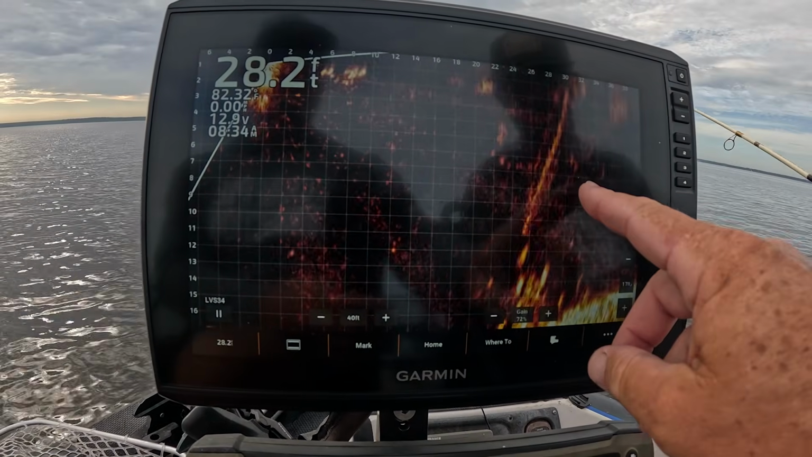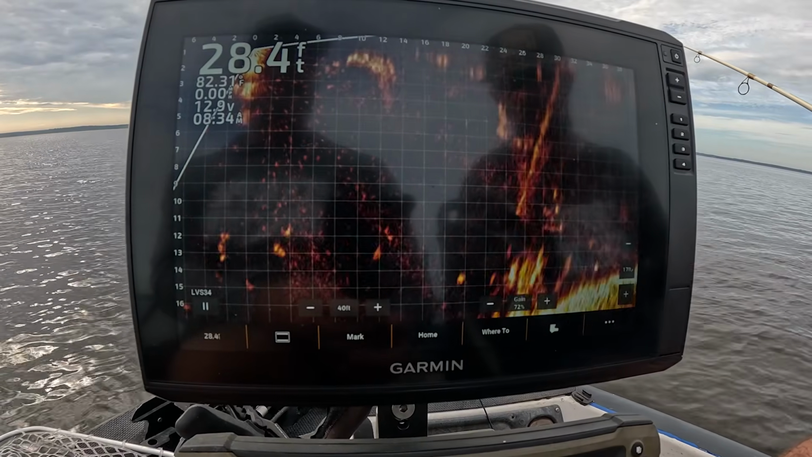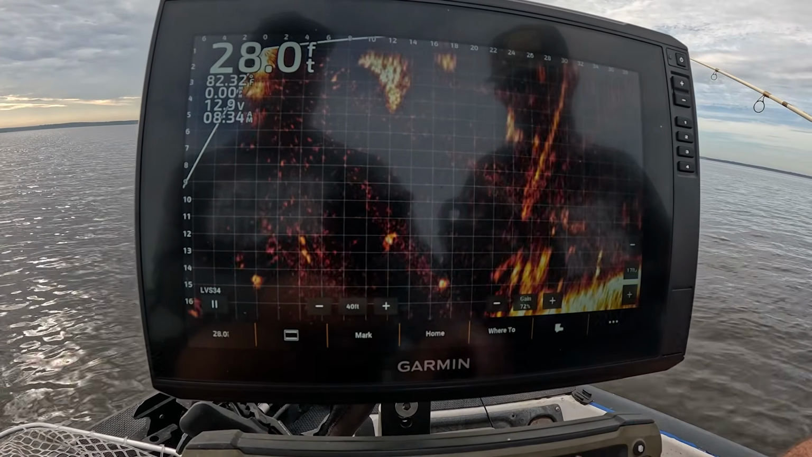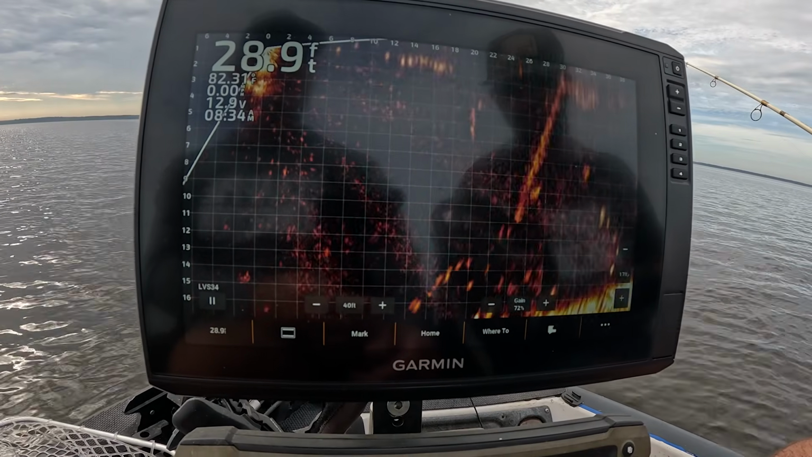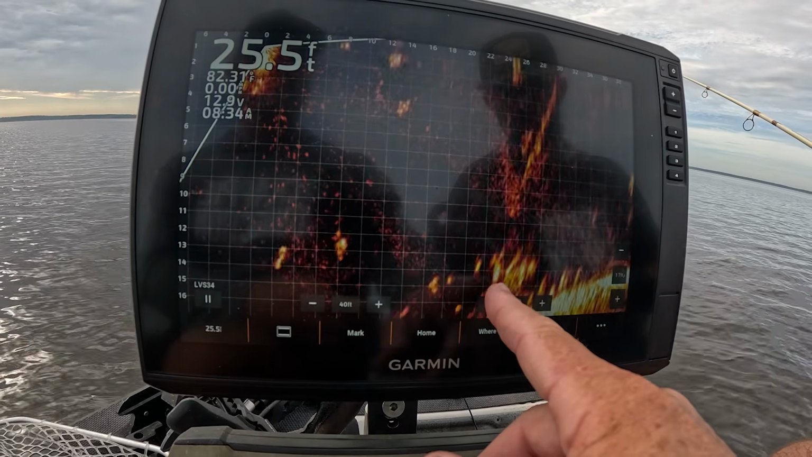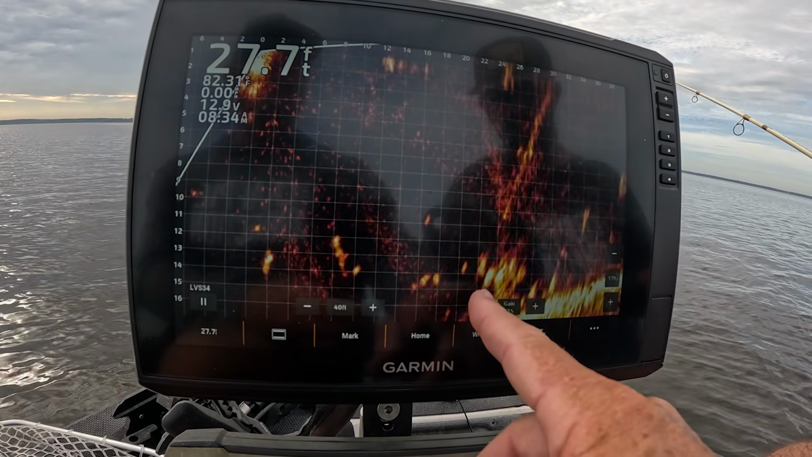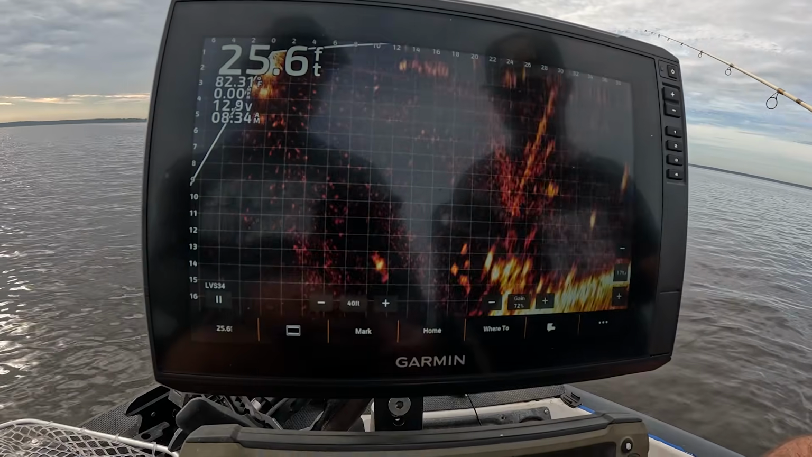All right, we see your jigs falling. Yep. So we want them to kind of, like I said, dive bomb them. So bring it back just a hair. All right, let it go down now. Oops, my foot messed it up. Reel now some. Keep reeling. Keep reeling. Don't slow down. Keep reeling. It went right by his face. He ignored us.